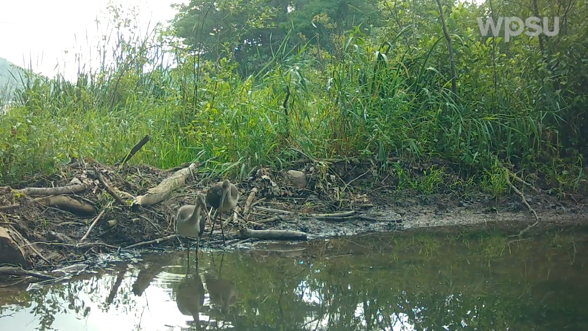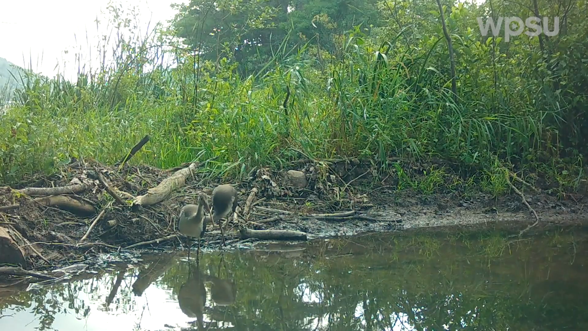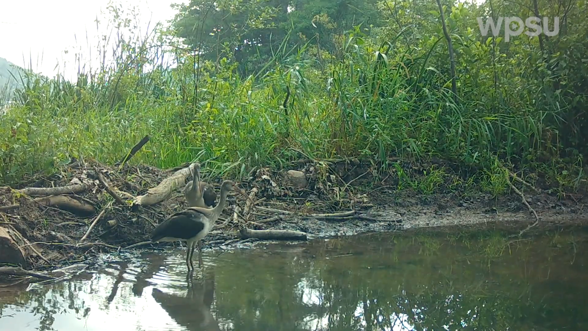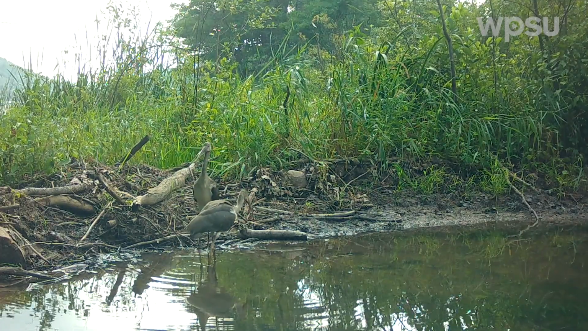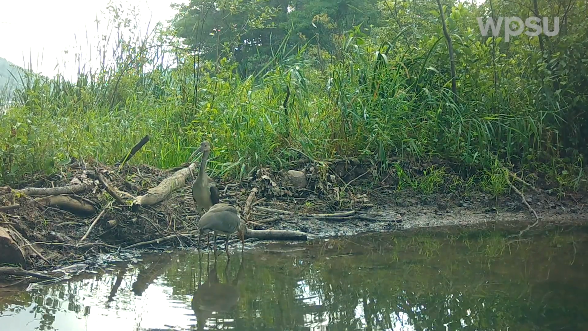special sighting for us. Now, they're a wading bird that use their long, curved bill to sweep along the bottom of ponds, and they're feeling around for food. They're mostly feeling for sort of small crustaceans and other invertebrates.